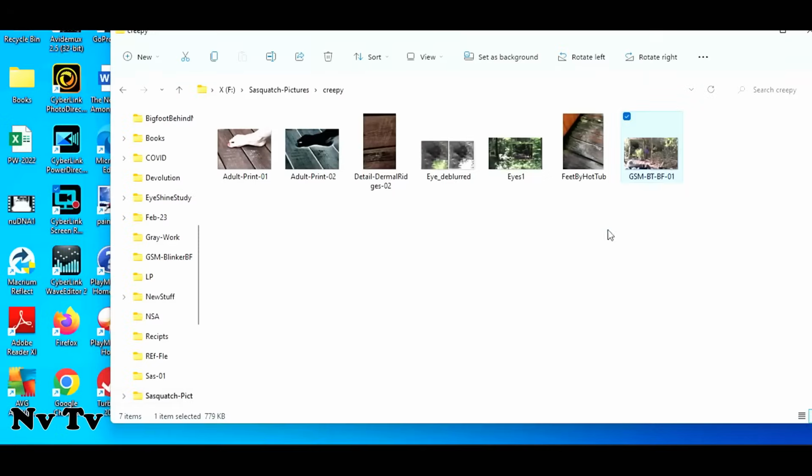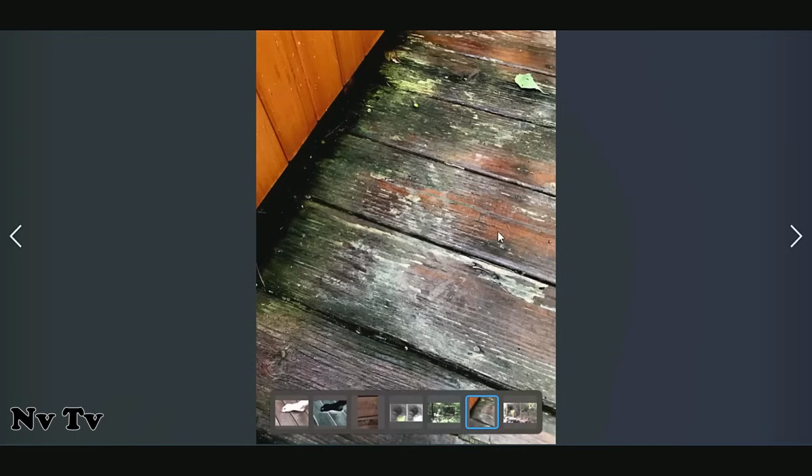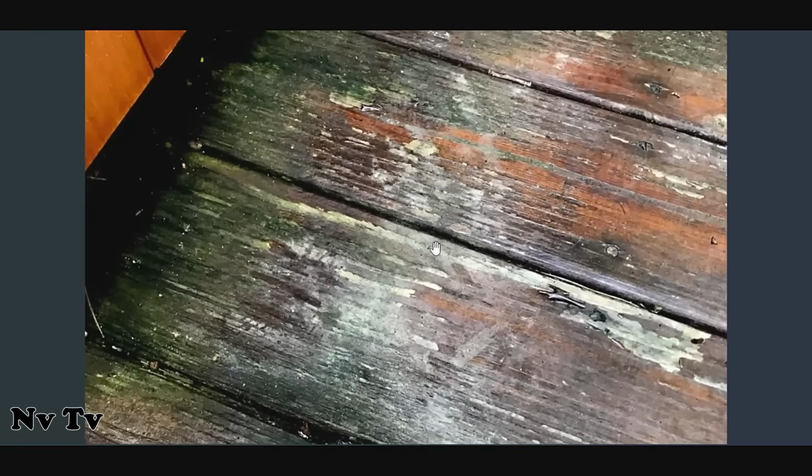That's just creepy looking, whatever that is. I always thought that was creepy. And then there's a double footprint from that thing. See the two footprints? It was at the hot tub, and it was standing with its heels together. Isn't that freaky? 1, 2, 3, 4, 5. Look how long those feet are.